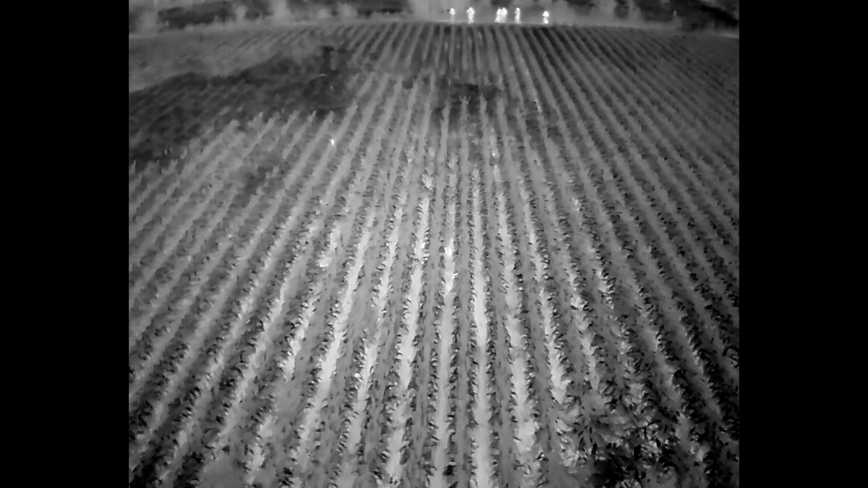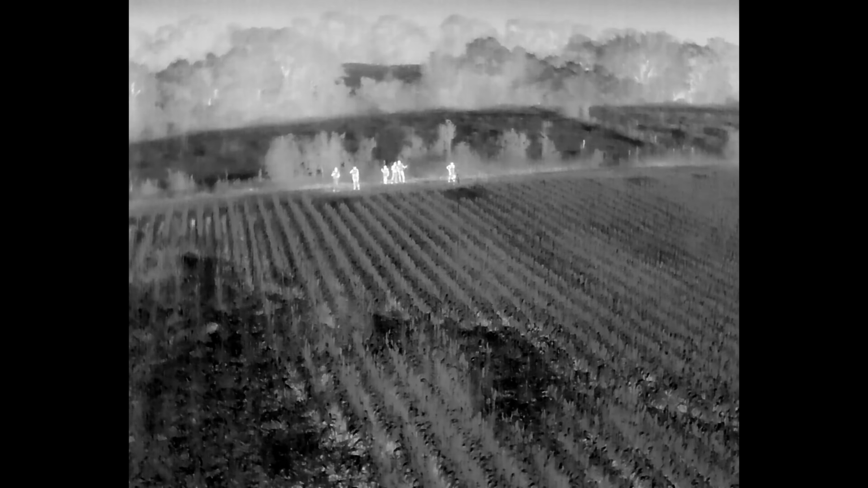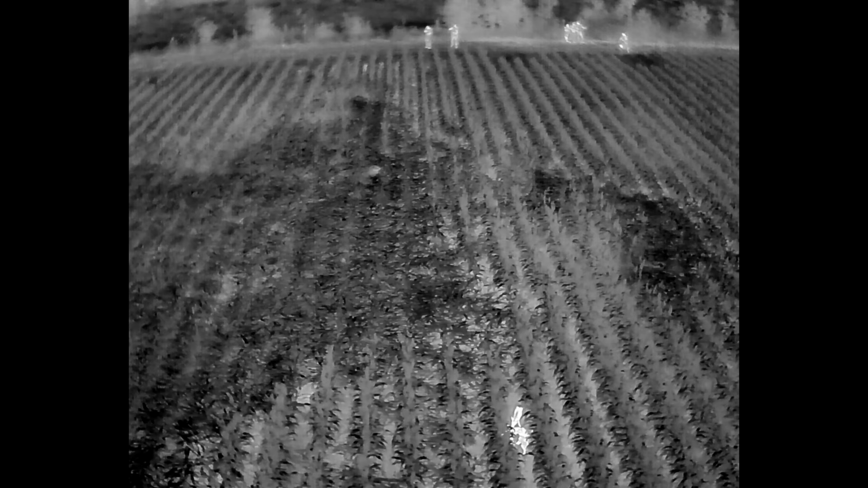And what I'm seeing is that there are still a lot of interesting hot spots right here in front of us. Now, some of these are going to be where pigs were laying down and their body heat is still there on the ground. But like you can see over here, there are 3 shoats that have not gone away. And so I guide the rest of the team in to show them exactly what row of corn they're down.